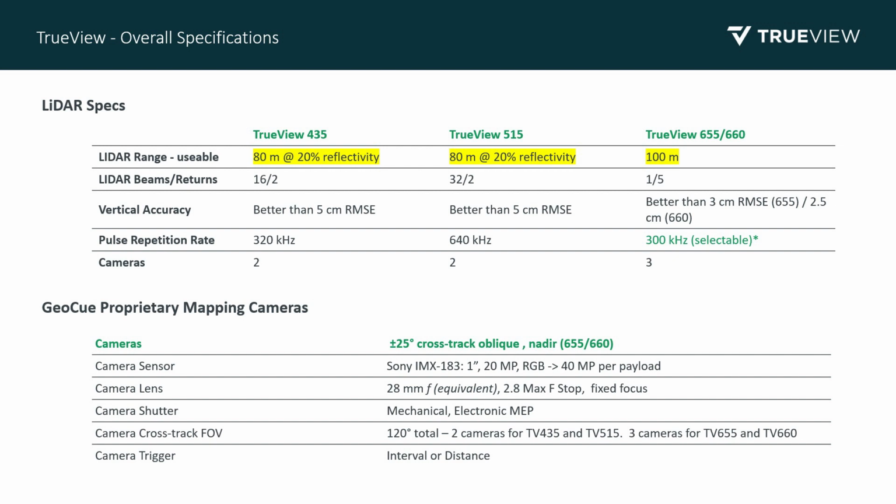So it's not to say that you can't collect data beyond this range. You can. In fact, we've done it. It's just that if you're looking for a good safe number, to make sure that you're getting project coverage and you don't have dropouts, we recommend sticking to the usable range.